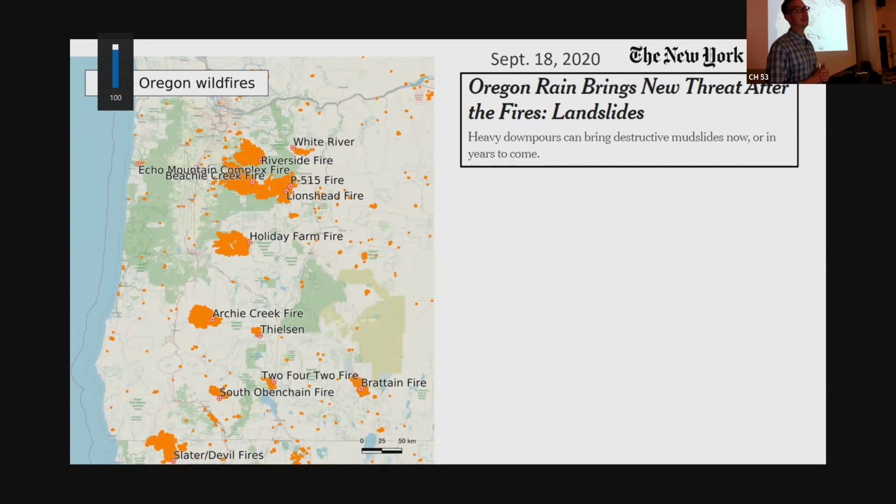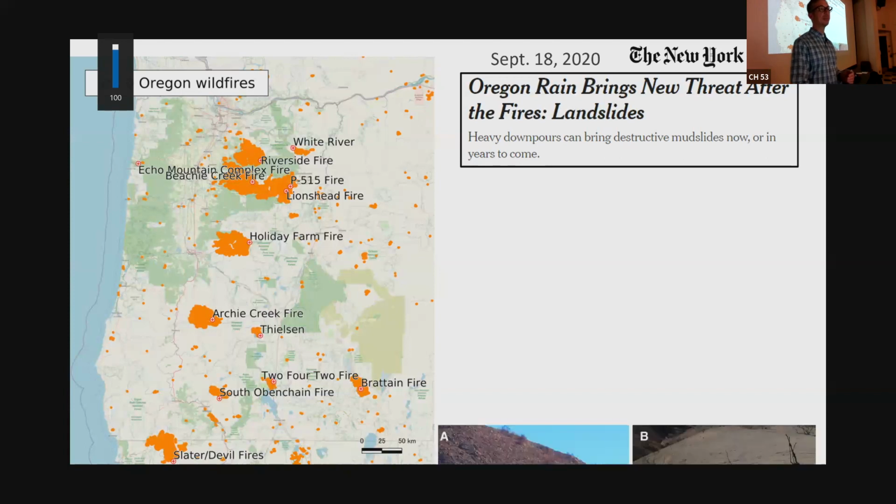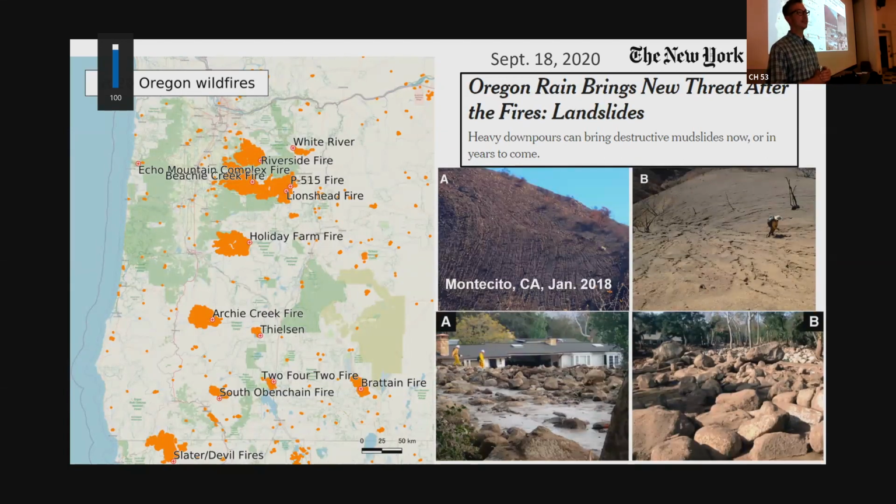The concern that came after this was whether subsequent rainfall events would cause destabilization of these burned areas and do things to Oregon that we've seen happen in California and other parts of the world in terms of mud flows and hazards. This is what it looks like in Southern California. This is a view of hill slopes above the town of Montecito, right outside of Santa Barbara.